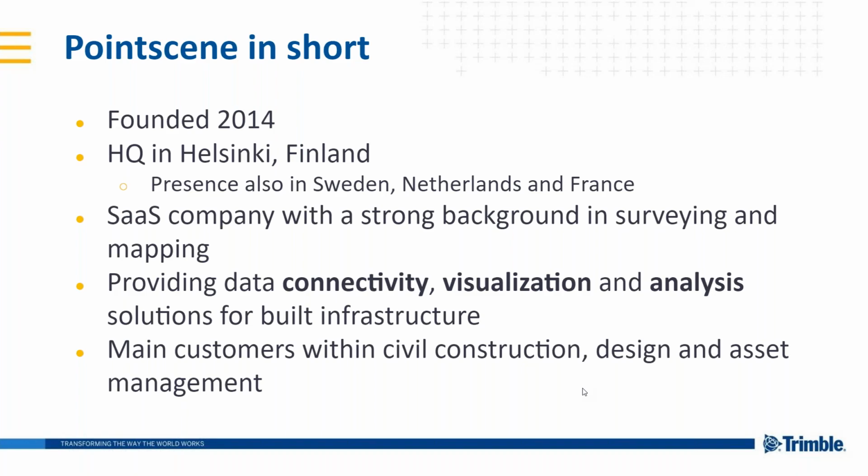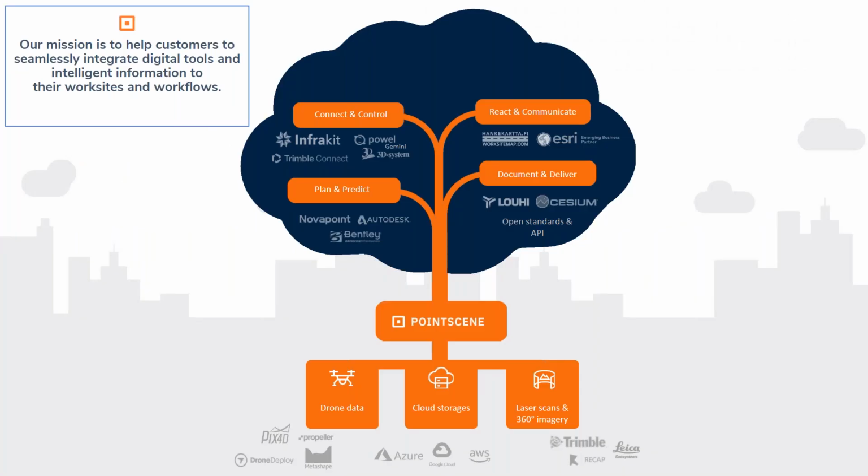And please, next slide. So here we have the Pointscene tree that we present our company with, because it describes our position and our offering quite well.